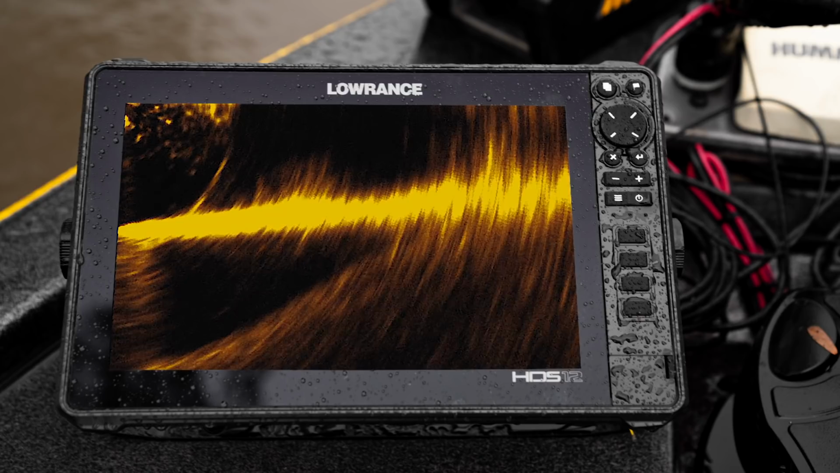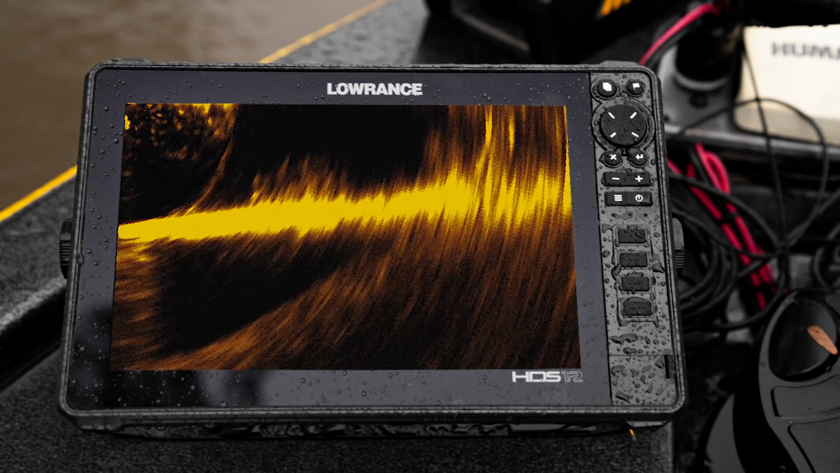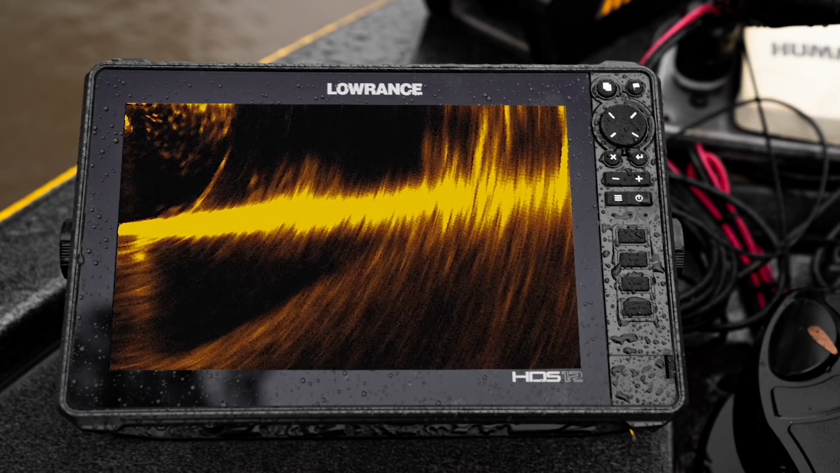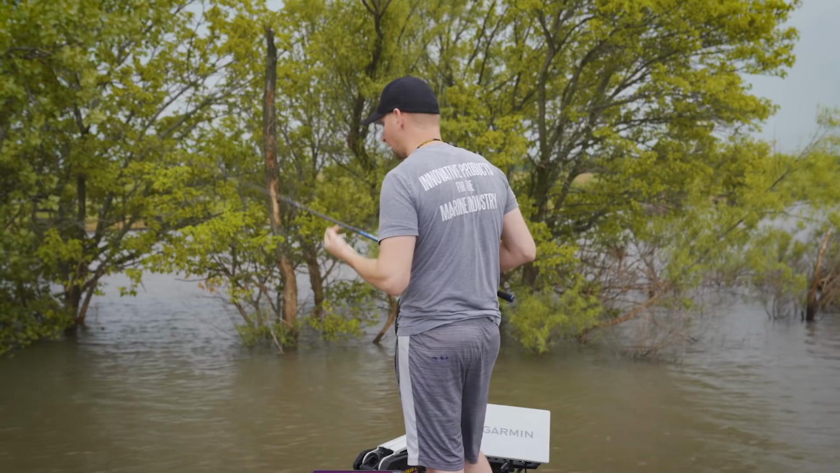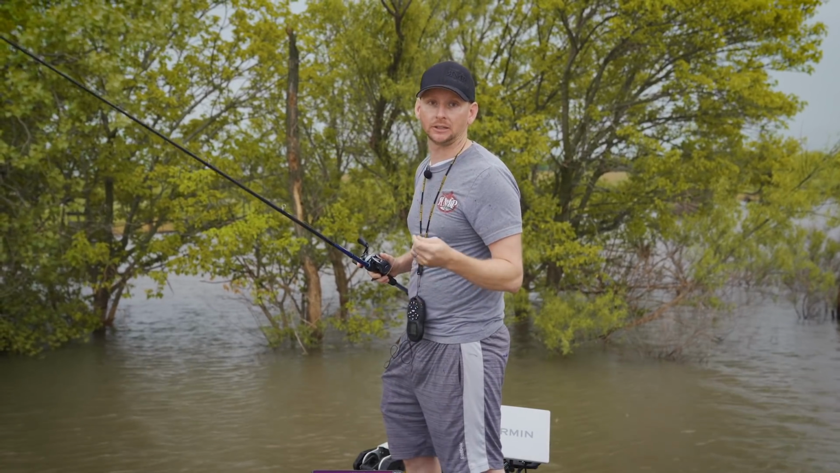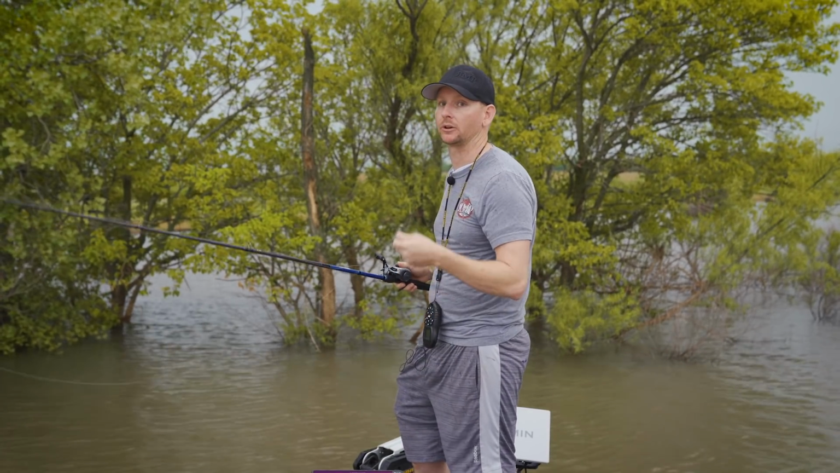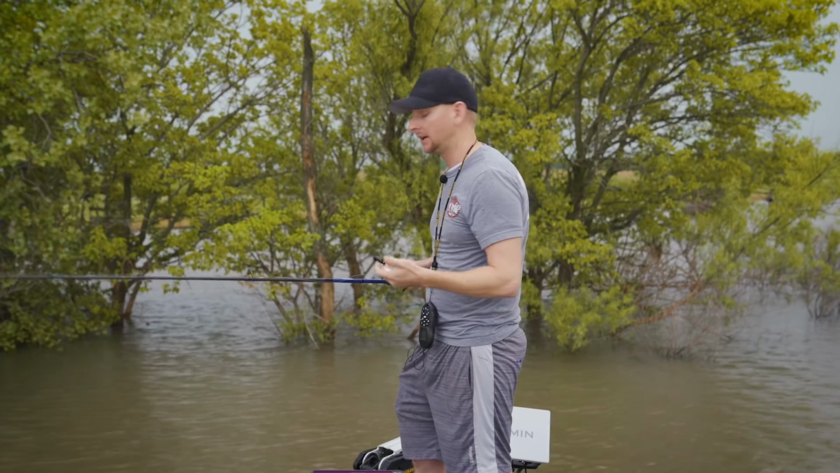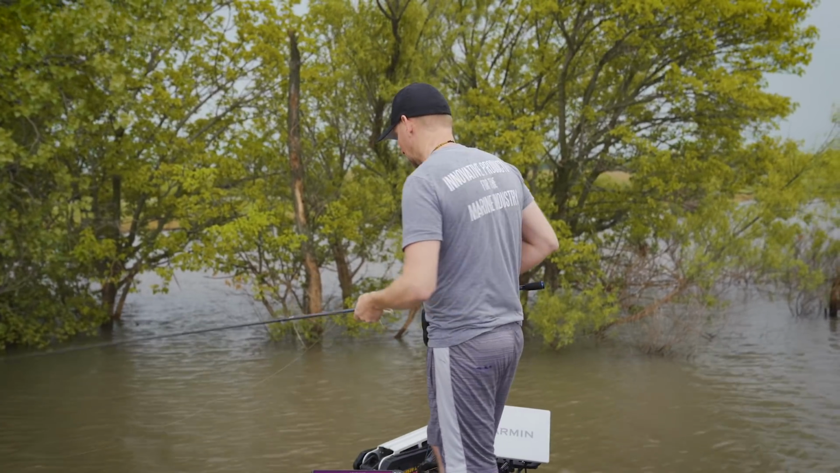All right, guys, we're getting up a little bit closer to the brush here, and you can see we've got a lot of brush. It's a shaft-mounted transducer, forward-looking view. The thing I like about it is you can scan an area and see all the brush that's around. For a structure finding tool, it's incredible. You can scan out. You don't have to move the boat. You're not idling. It's time-saving, and you can refine the structure that you've already found with your side imaging.